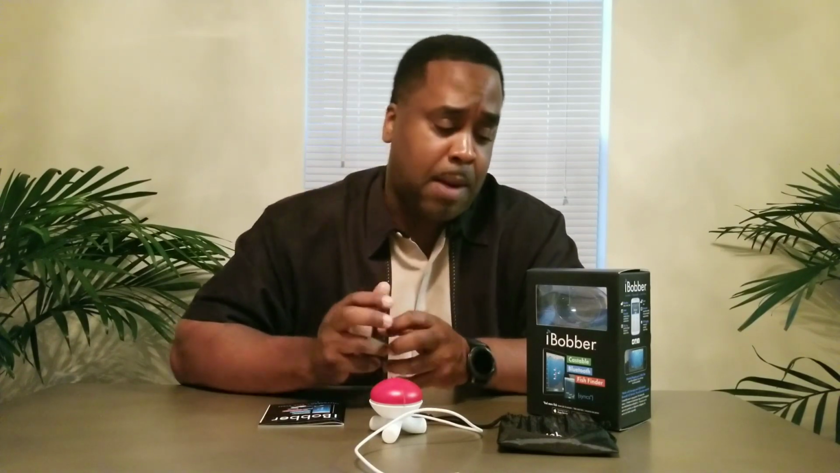So on that note, I will say that the iBobber is definitely 2 thumbs up for me. I will continue to use this, and hopefully it will give me many successful trips and save me a lot of time from sitting in spots that are not producing any fish. So there you have it.